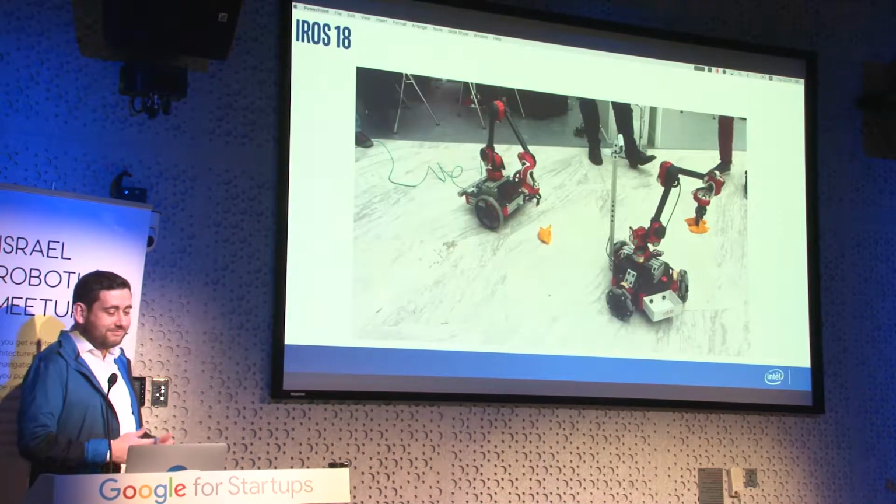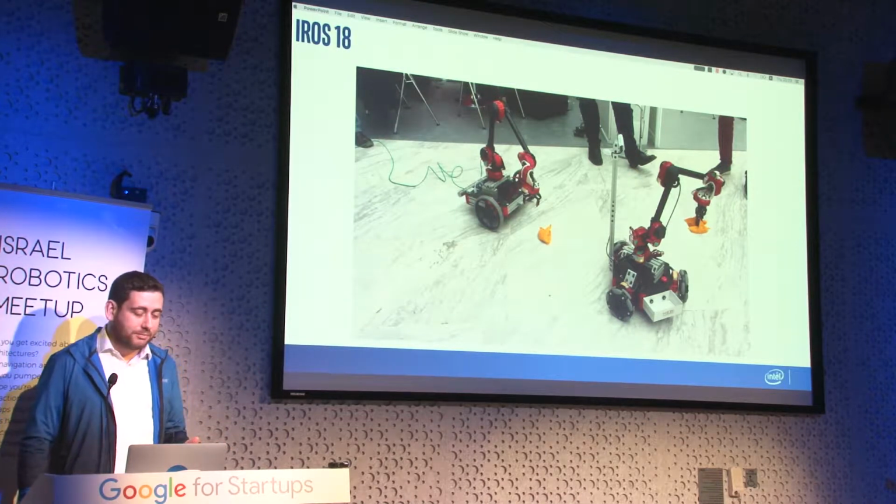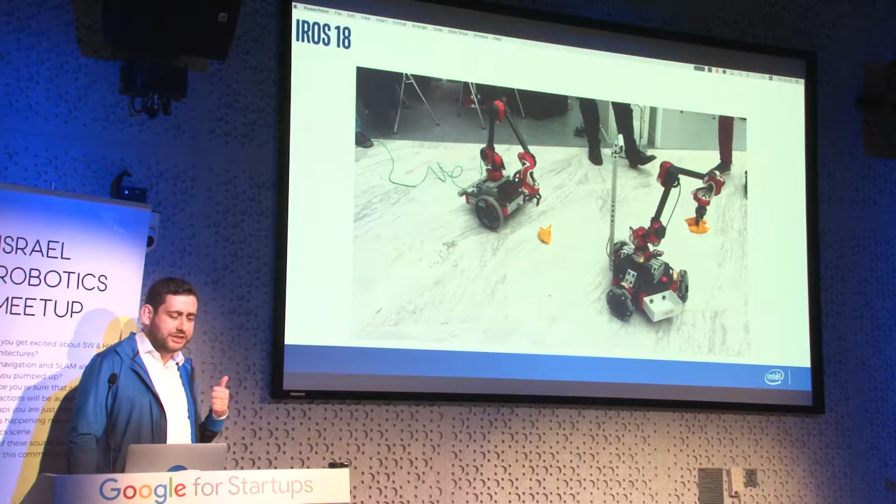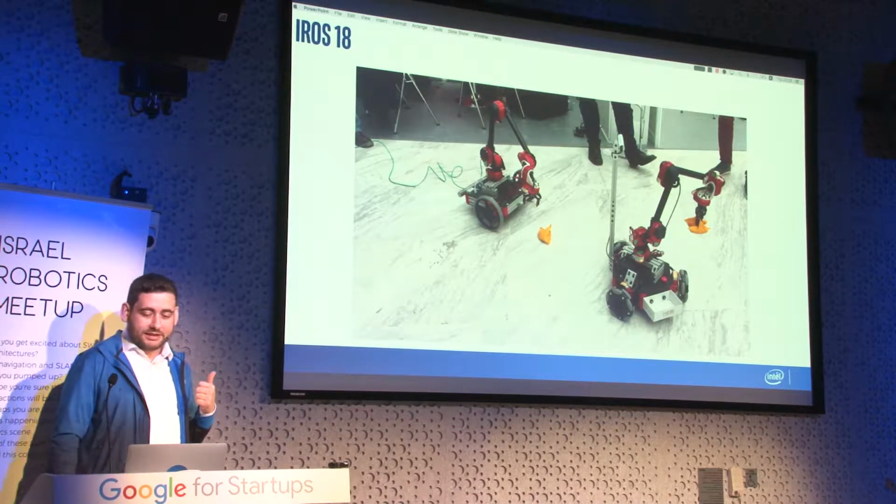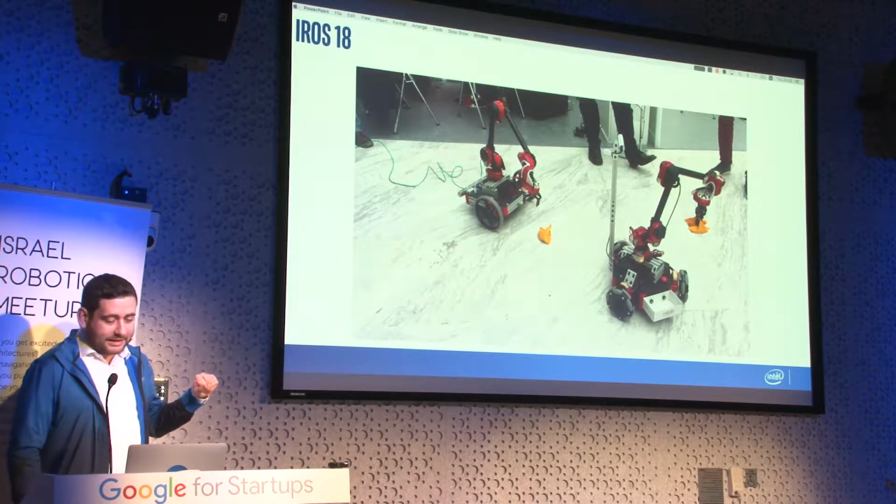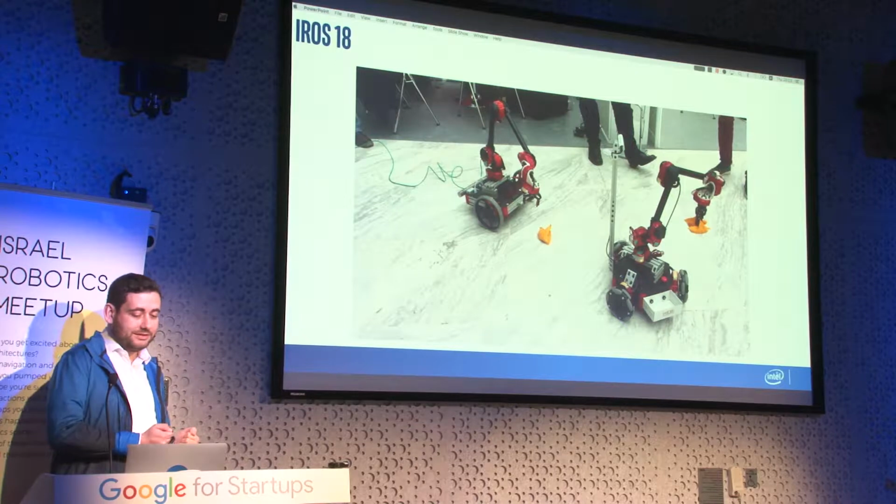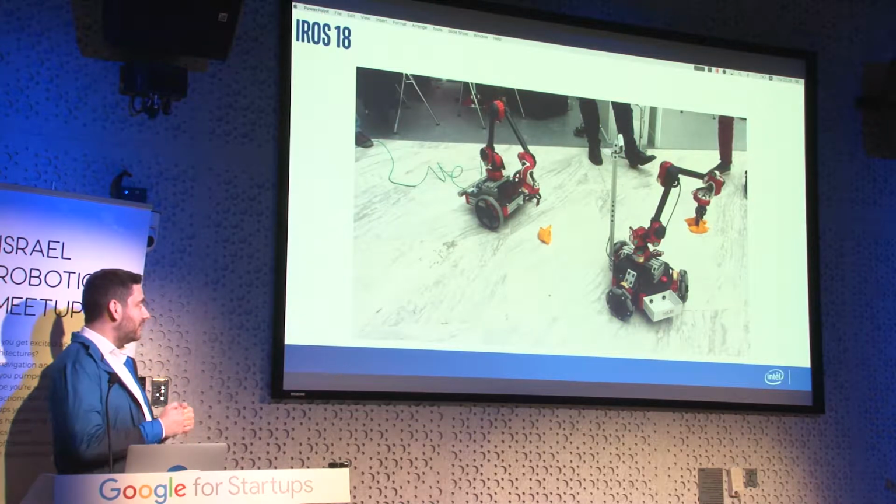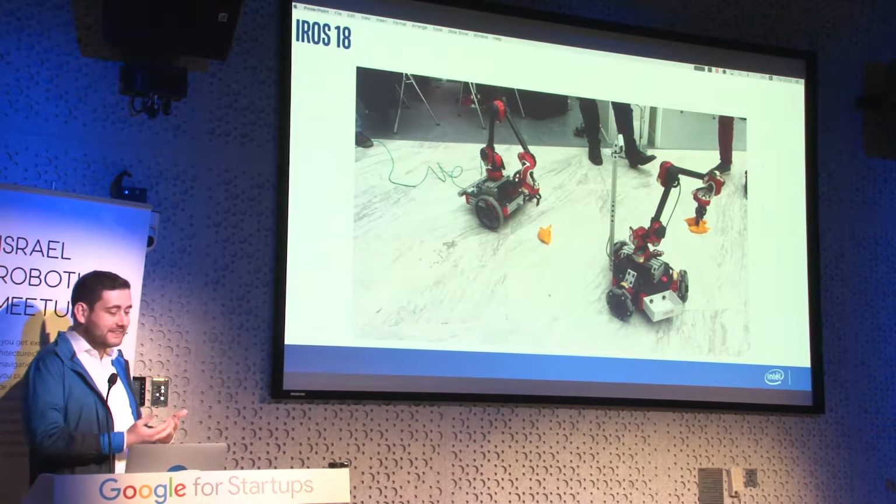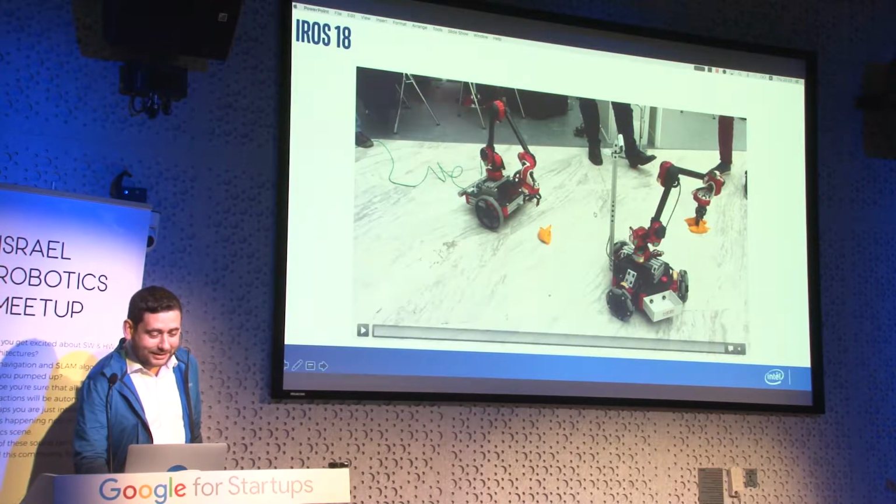Now, to give something more tangible, this is from a heavy robotics presentation at IROS. The two robots are completely identical, except the fact that one of them is operated manually by a human, and the other one is autonomous, driven by a depth camera. I'll let you decide which is which.